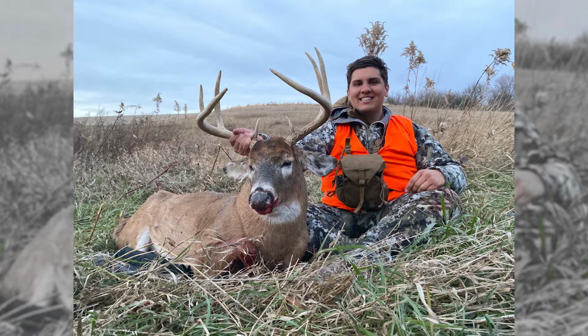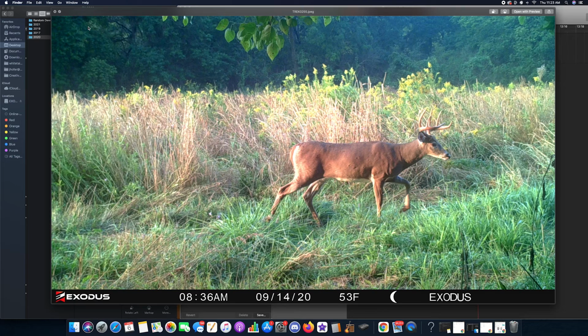And then here he is after I shot him and sent in his teeth for aging, and he came back as a 4-year-old. And I had some more pictures of him in the rut, and in those pictures I would say he built a better case of being a 4-year-old, but regardless, I wouldn't have known that otherwise and would have just guessed he was 3 or 4, but it's cool to know exactly afterwards. But once again, looking at these photos, how are you supposed to quantify the exact age? He was 3 or 4, and then you're able to figure that out after sending in his teeth.